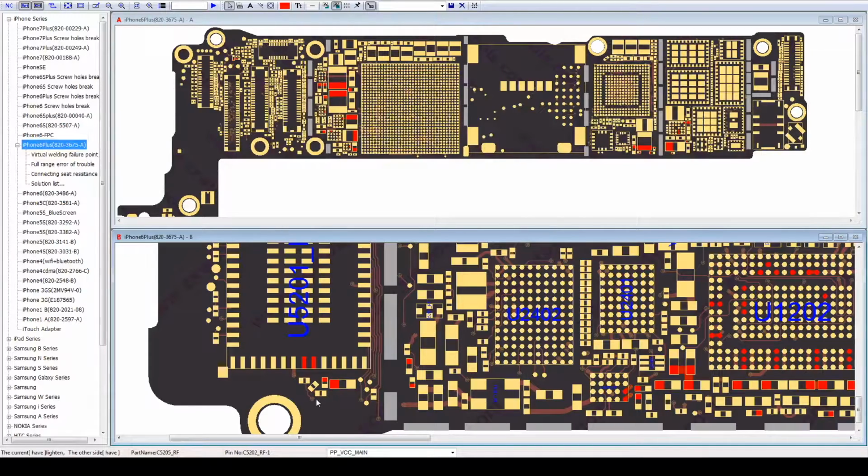You can put your ground probe to the ground right here, for example, and then the red probe goes here in the resistance mode, and basically it should be more than 0.6 ohms. Because if it is 0.6 or 0.8, 0.9, that's a dead short. And in this case, it can be any of these components that is highlighted. They can be bad, or multiple of them. It doesn't necessarily mean that if you probe it on this capacitor, then this capacitor is bad. Basically, all these components can be causing the short to the ground.